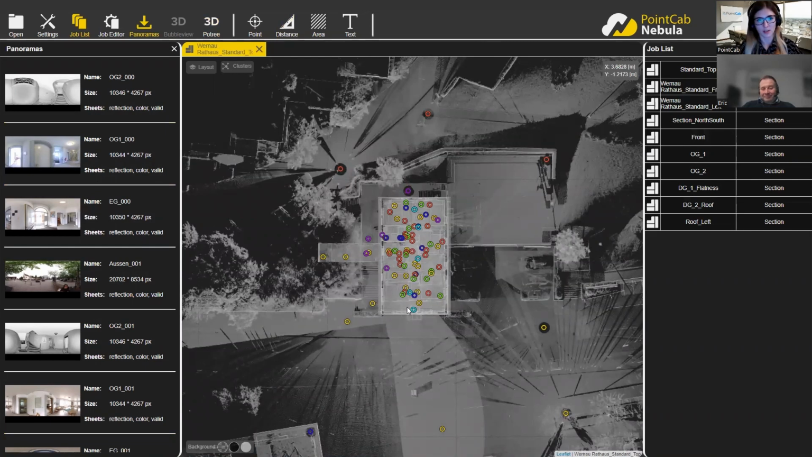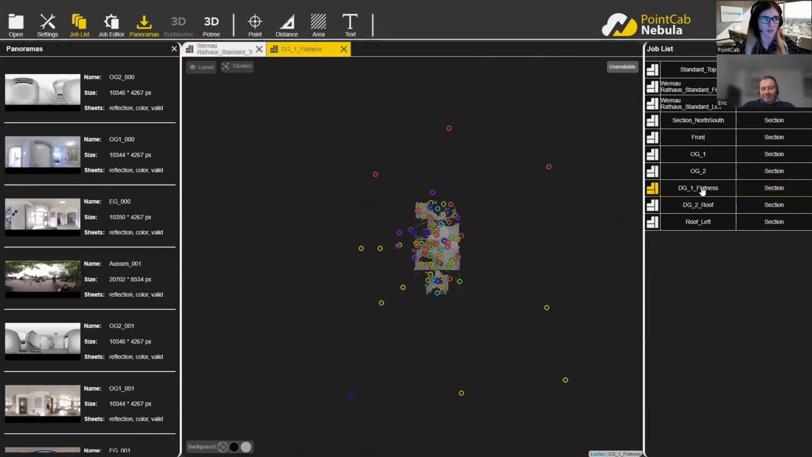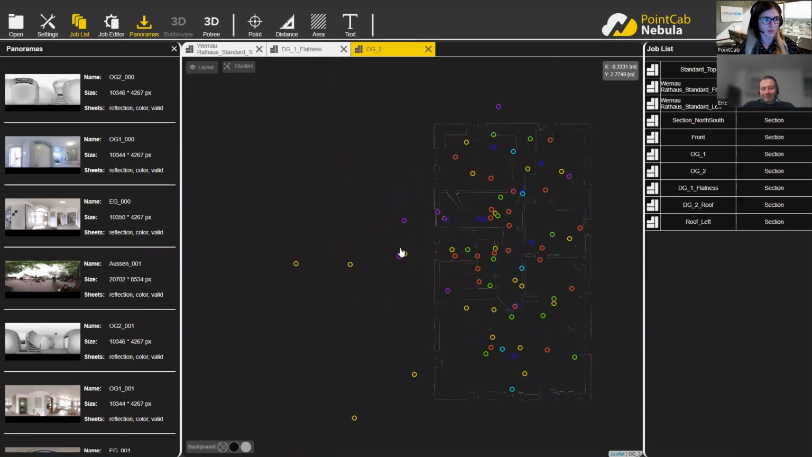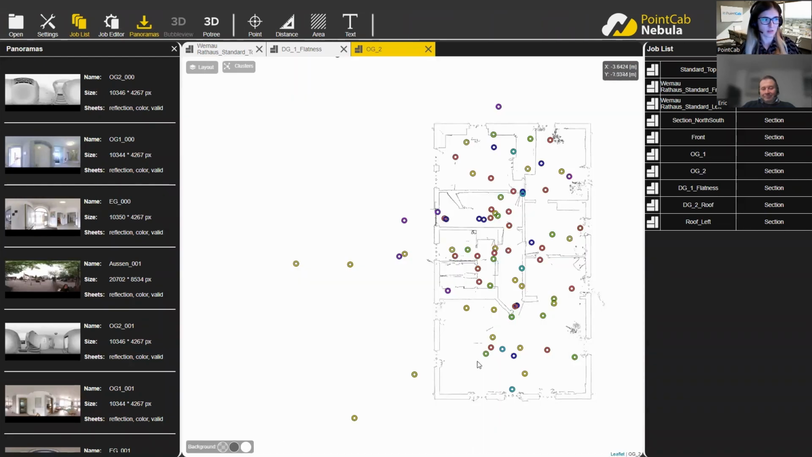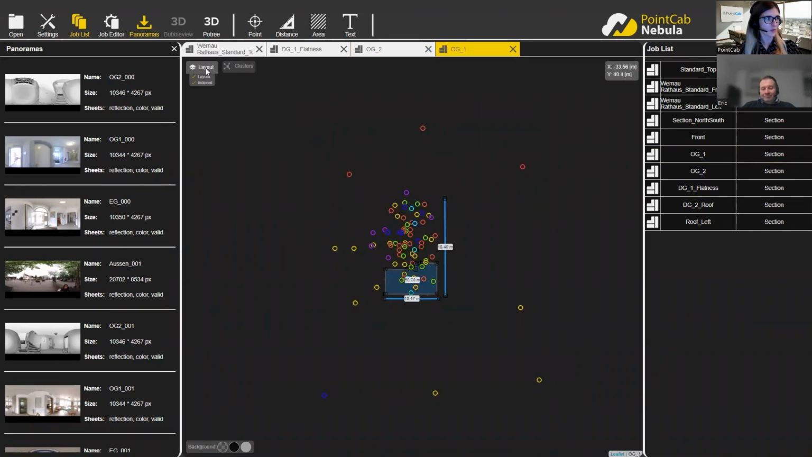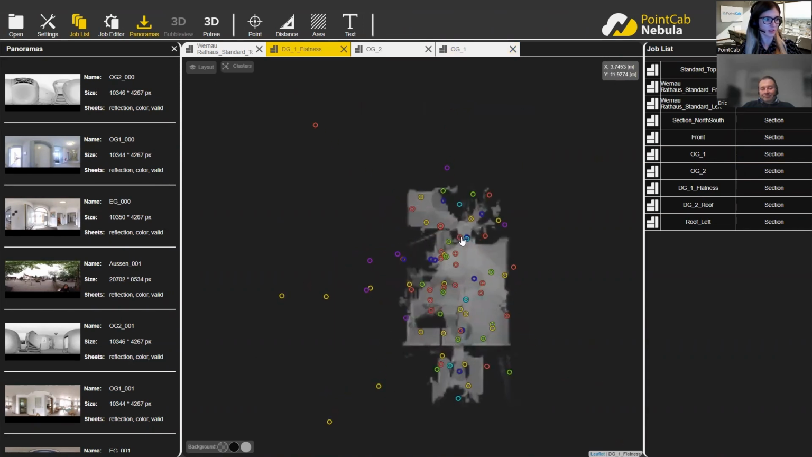For people that are already familiar with PointCab Origins, it's basically a similar interface. So I can see everything, all the orthophotos created, in the job list. I have everything that I have already created. When clicking on them, I'm able to open them. It takes a couple of seconds to load, but once it's loaded, I can have a look at what is here. I also have the option to change between different sheets.